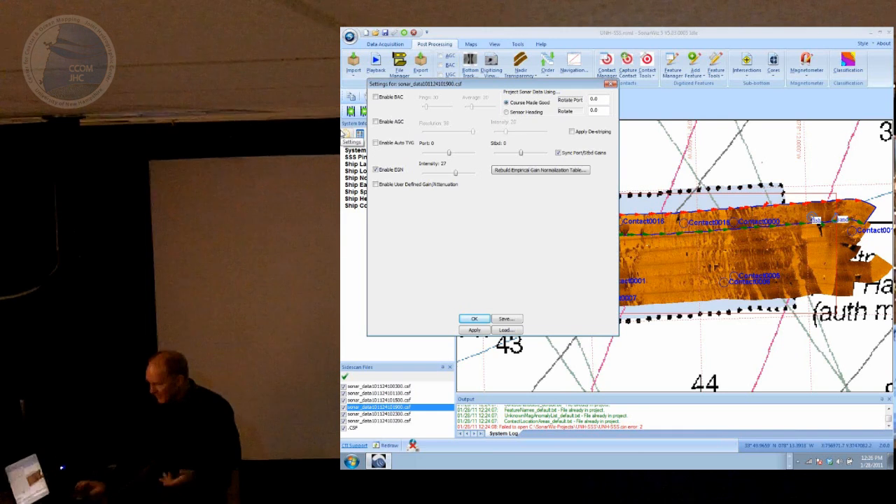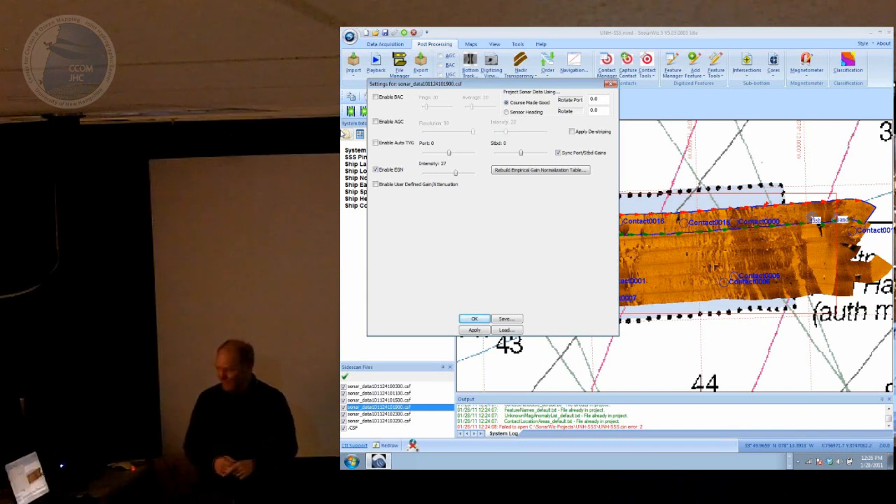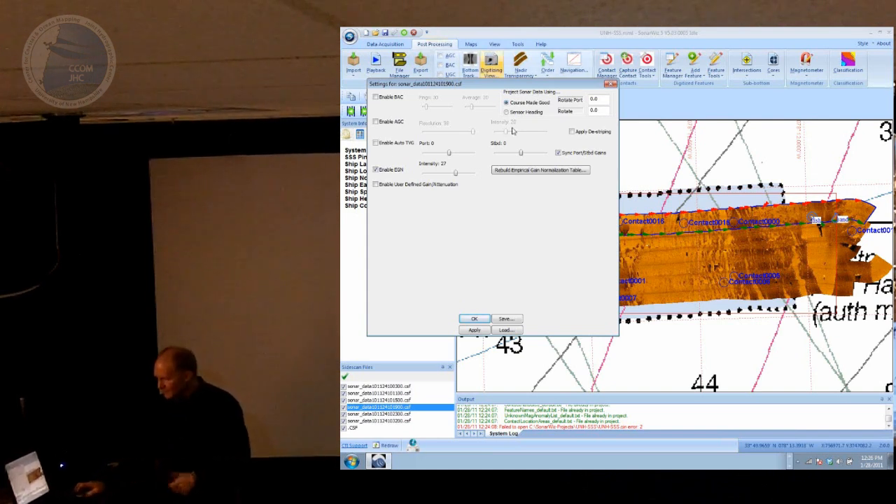The EGN is kind of my favorite gain of the month right now, and I use it on most of my projects. You have to do your bottom tracking first, because you have to know what the altitude is. Everybody knows what I mean by bottom tracking: figuring out how high off the seafloor the sonar is. Anyway, that's the gain processing that we do.